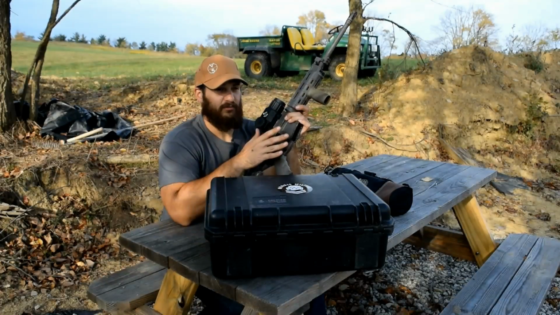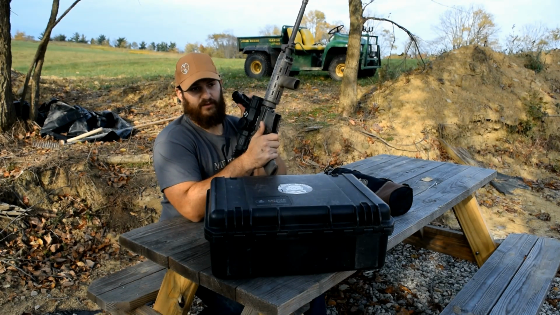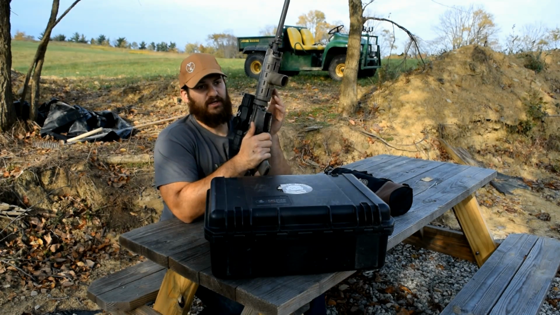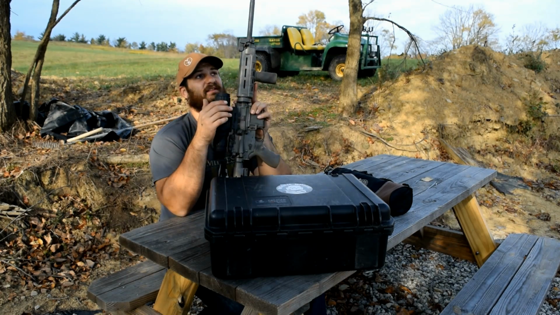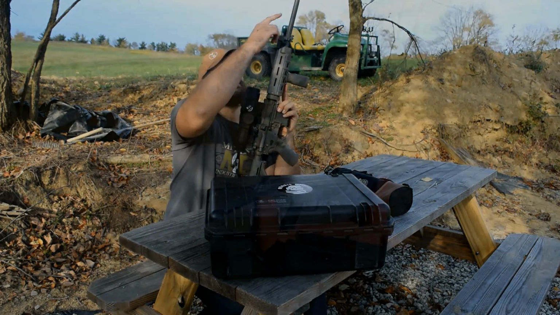The stock infrared illuminator is pretty powerful. I would say that it's a little bit more powerful than the TLR VIR, which is what I have right here. I think it's pretty good. Once again, I would suggest mounting it forward of the optic, especially if you have anything like perhaps this could provide some glare, or even if you have a really long barrel.